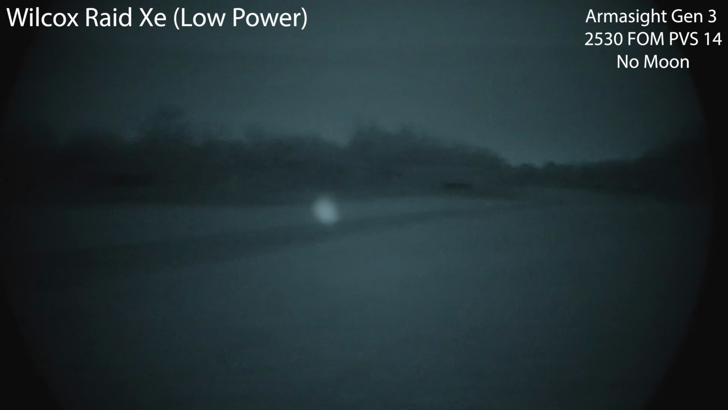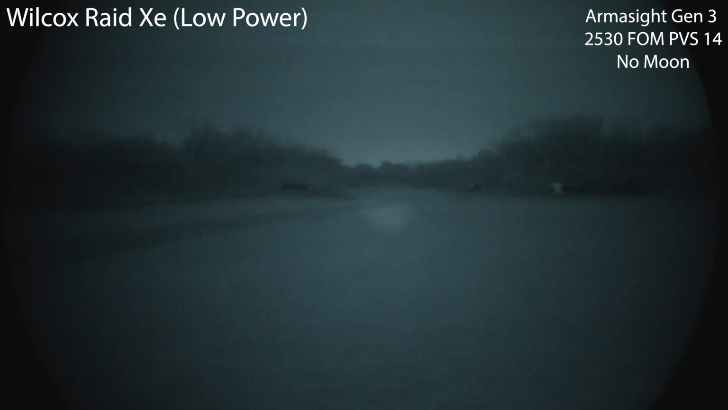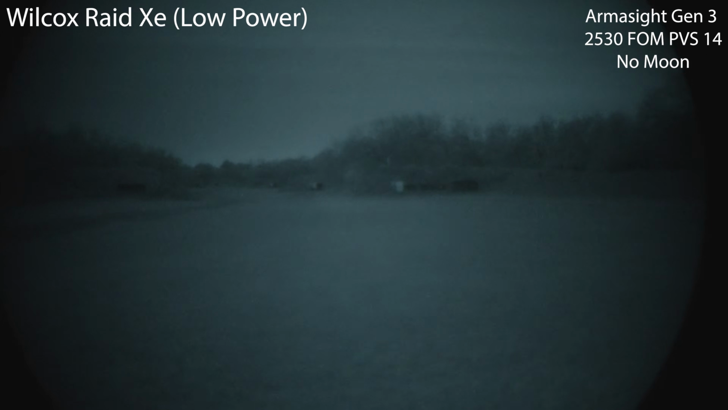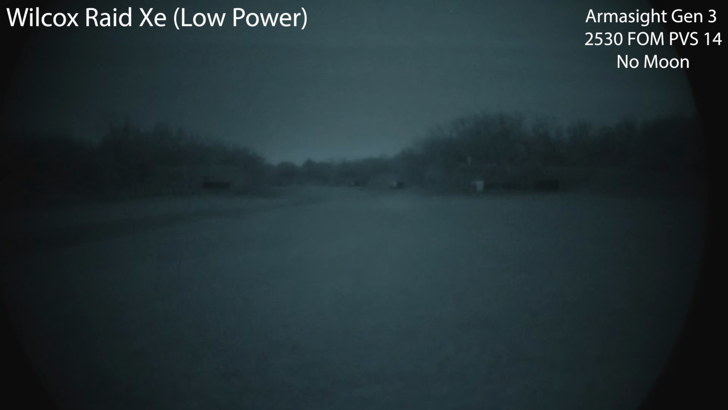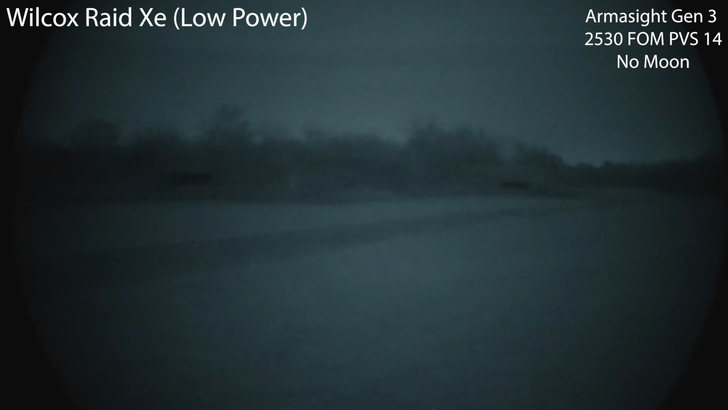All right, this is the Raid X. Let's see, here's the widest illuminator. This is illuminator low. Not doing a whole lot, even at 50 yards. I mean, maybe you can say it's helping at 100. And then definitely falls off completely at 200. I'm gonna go ahead and narrow the illuminator. You can now kind of make it out at the 200. There it is at the 100. And honestly, it just kind of makes it more usable at the 50. So that's illuminator low.